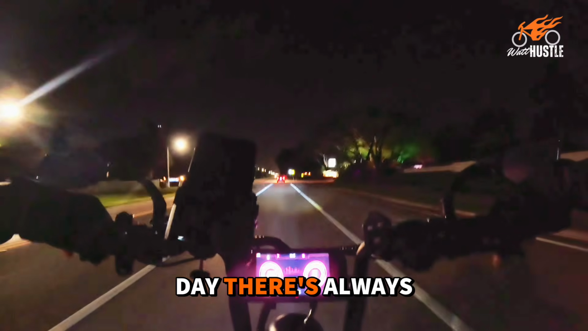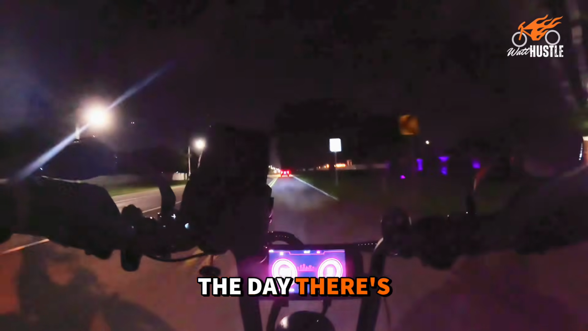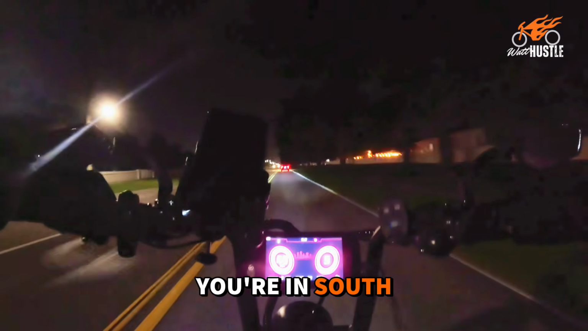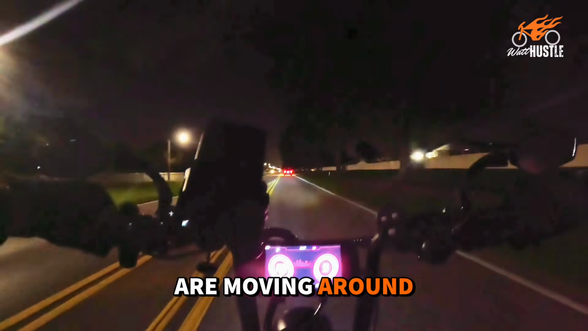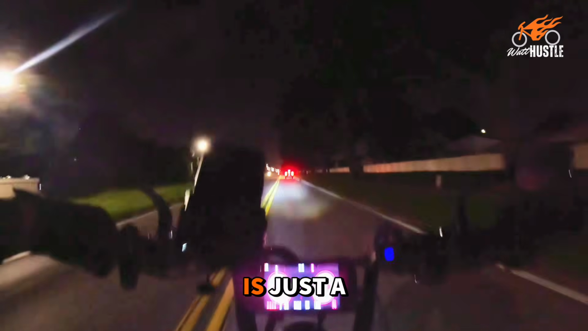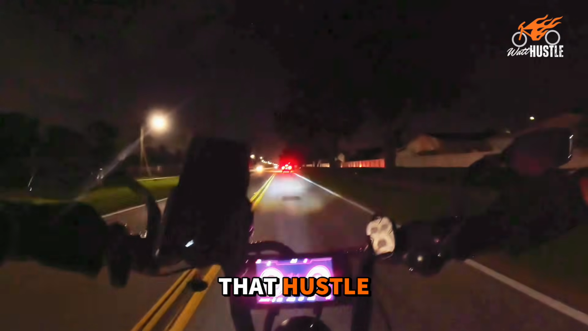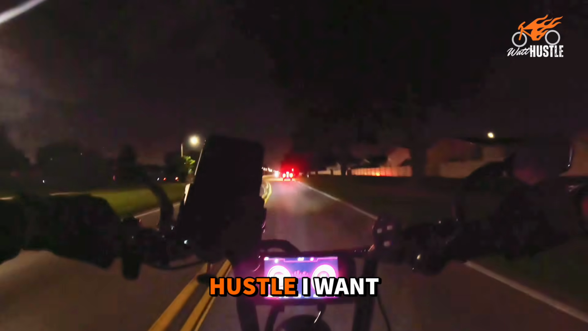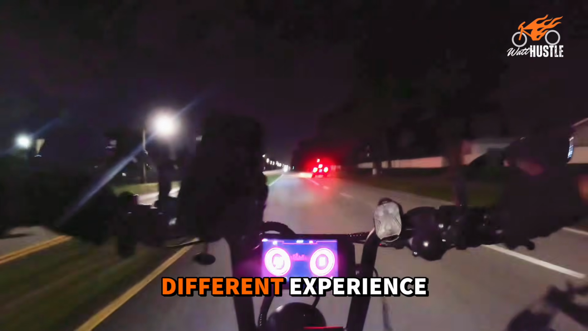But during the day, there's always something going on. Here's what I mean by that. During the day, there's a lot of traffic. In South Florida, there's a lot of heat, a lot of noise, more people are moving around. Sometimes that energy is just a little bit too much. Sometimes you want that hustle. You know me, I want to hustle, and at night it becomes a different experience.